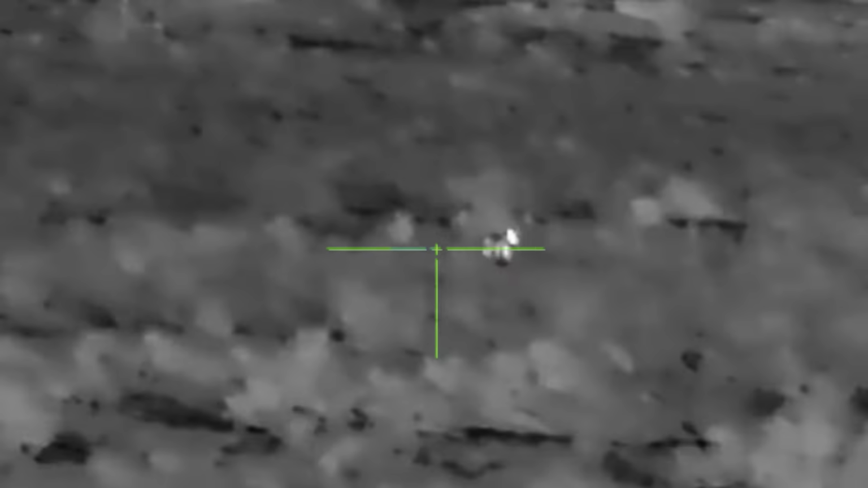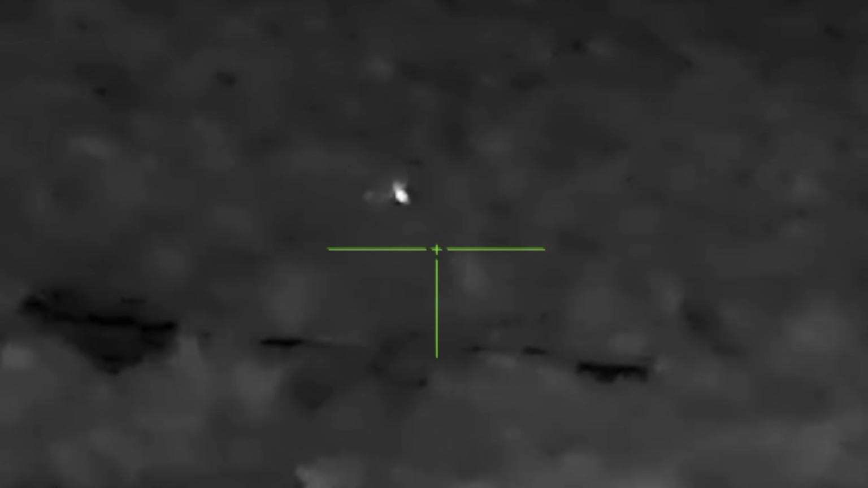Watching this coyote come across the valley, I realized as he was getting closer, he was starting to get a little bit more cautious, so I decided to take a shot.